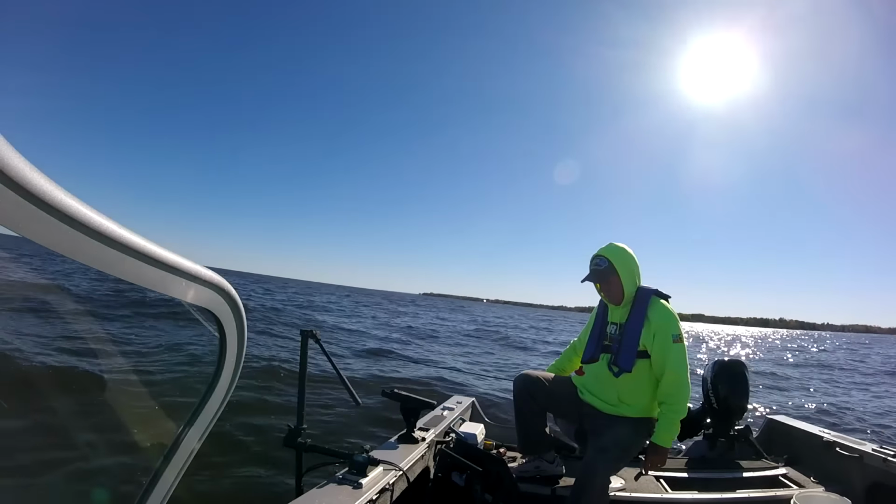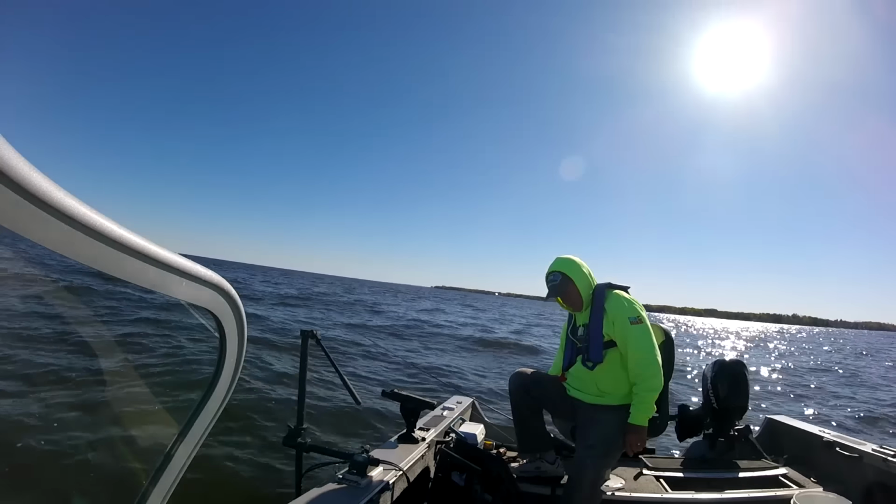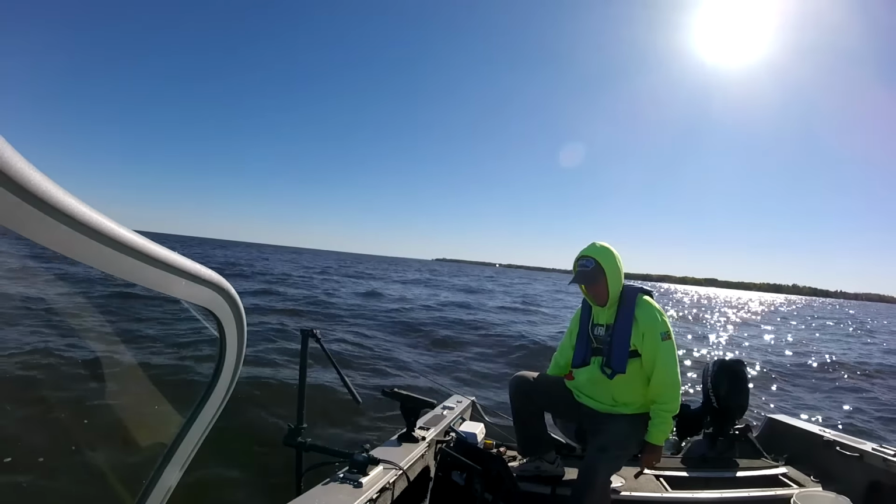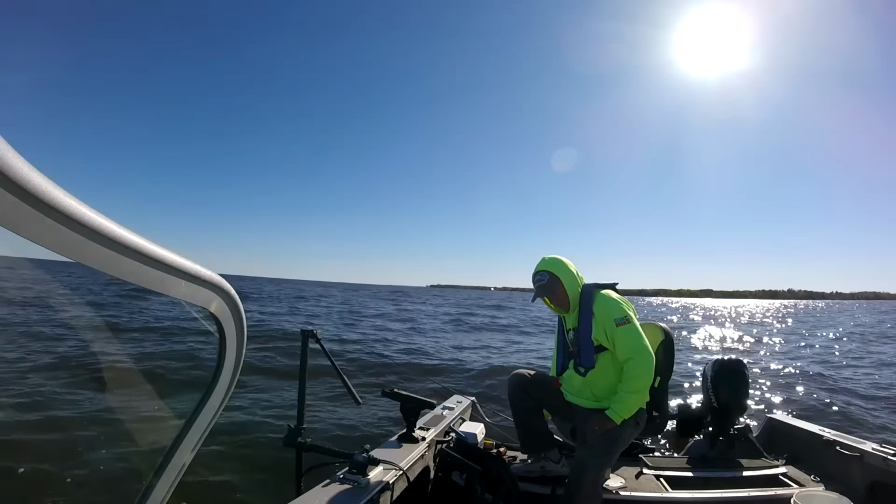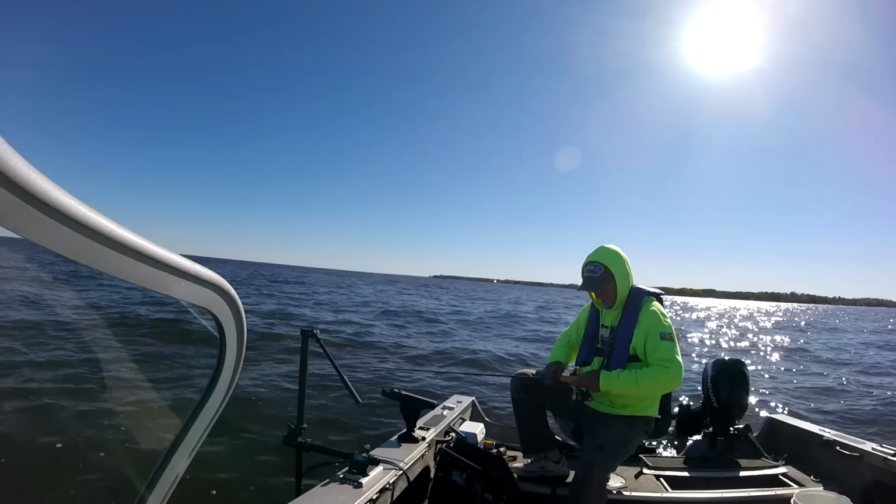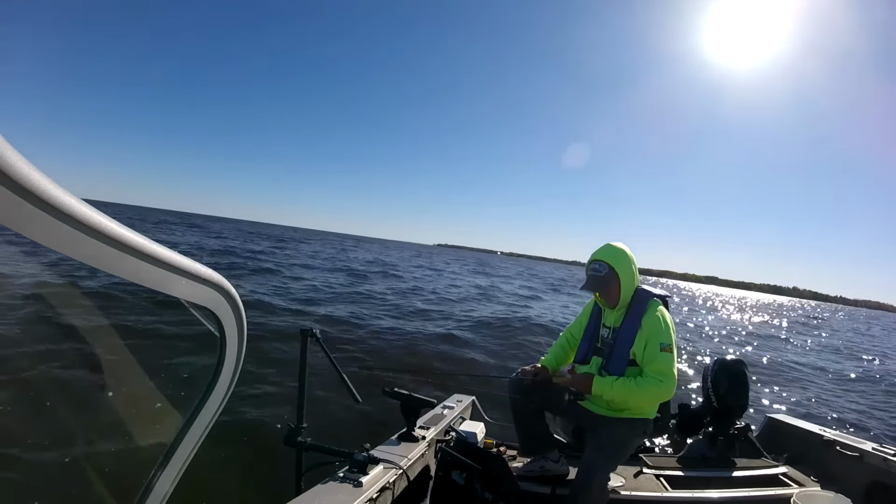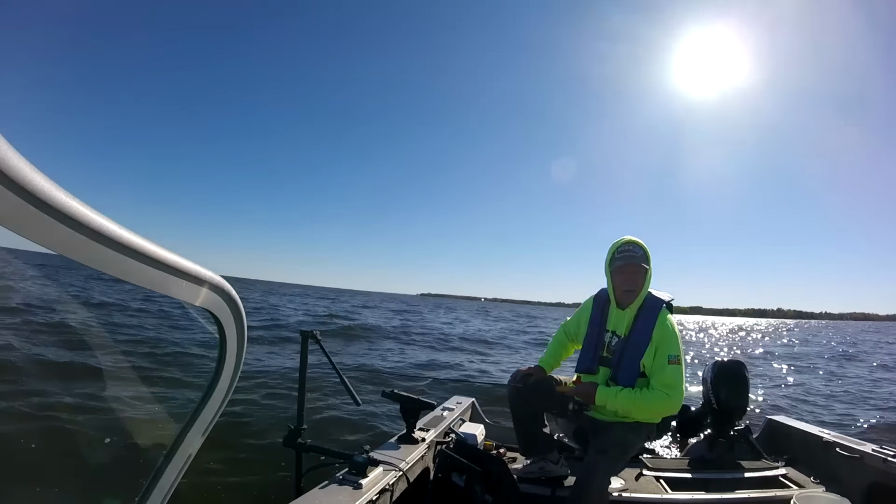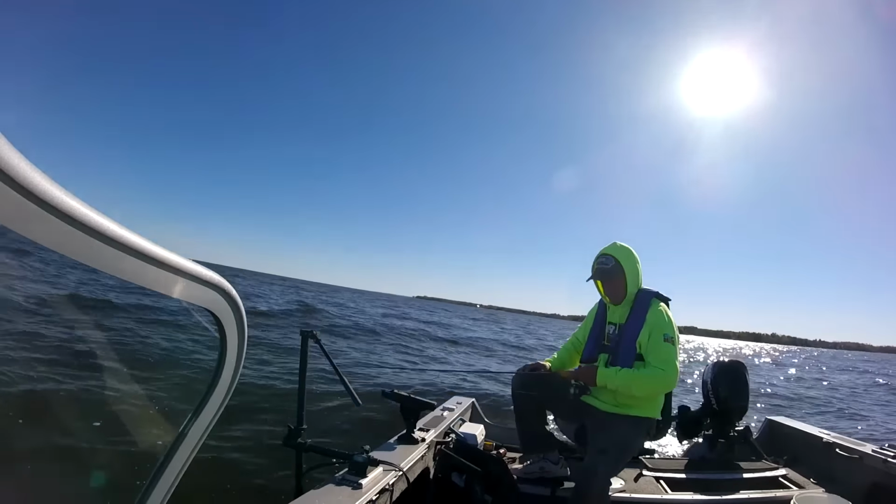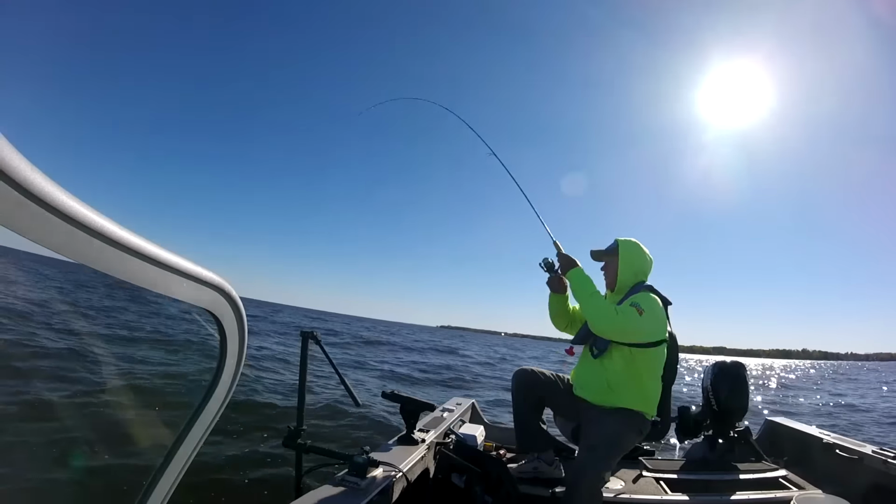Shiner minnows evidently are running into the river. I haven't paid a lot of attention to that yet, but that's kind of the key to the whole deal. I've got a fish coming in here already. See if you'll keep coming. Out here, water temp's 59 degrees. This is about normal. I've got him coming up on me already. Here we go. Son of a gun!